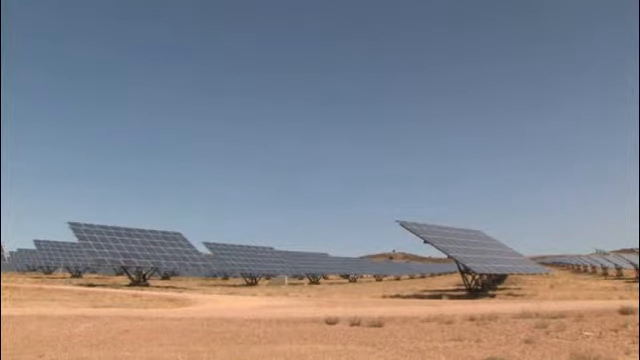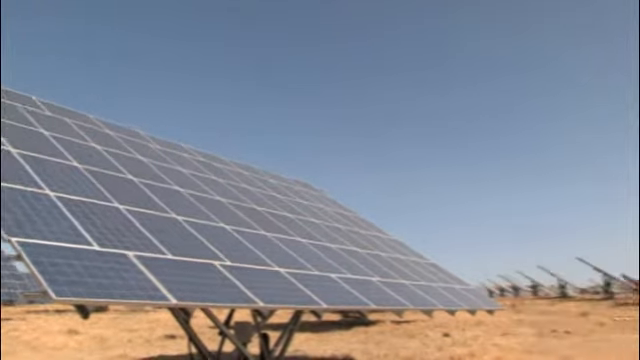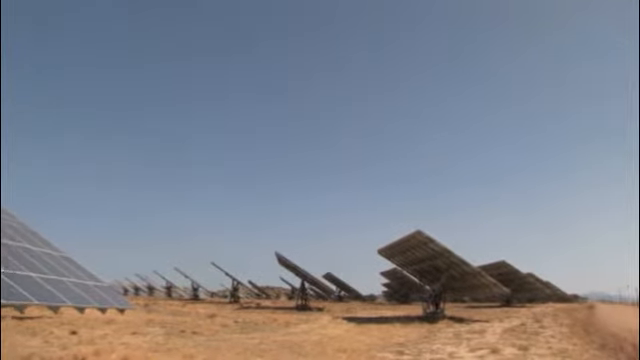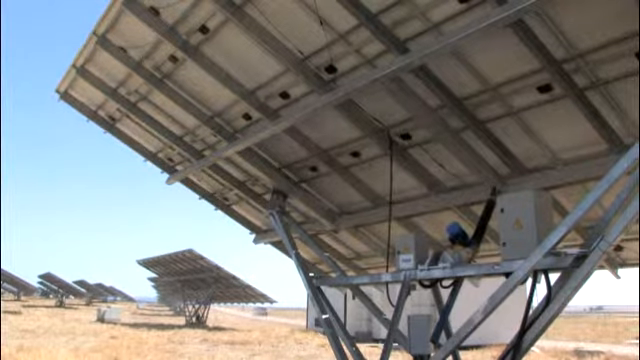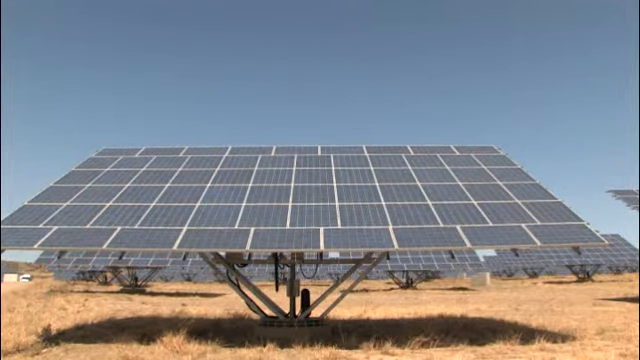Abertura Solar uses more than 200 115 kilowatt peak installations. It was installed and is managed by Vector 4. The total investment for the solar park was 225 million euros.